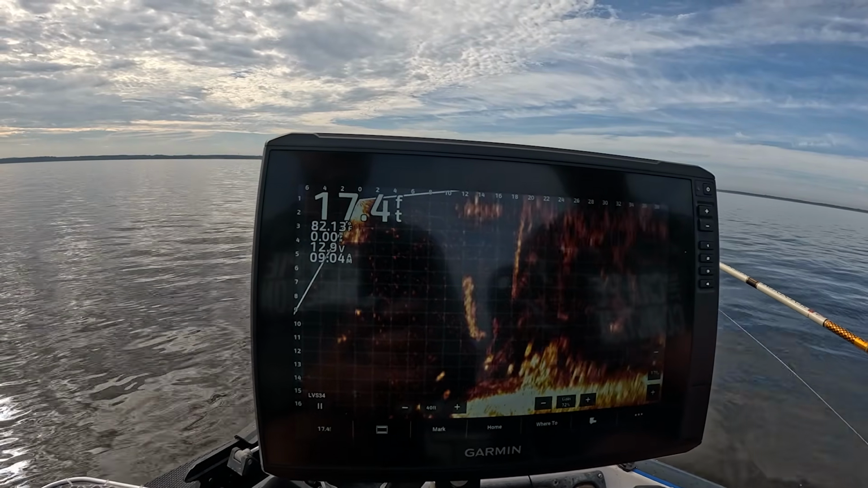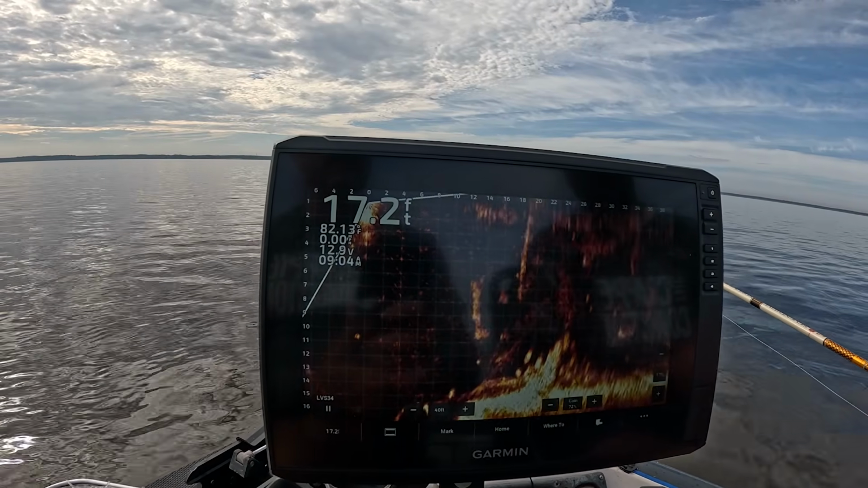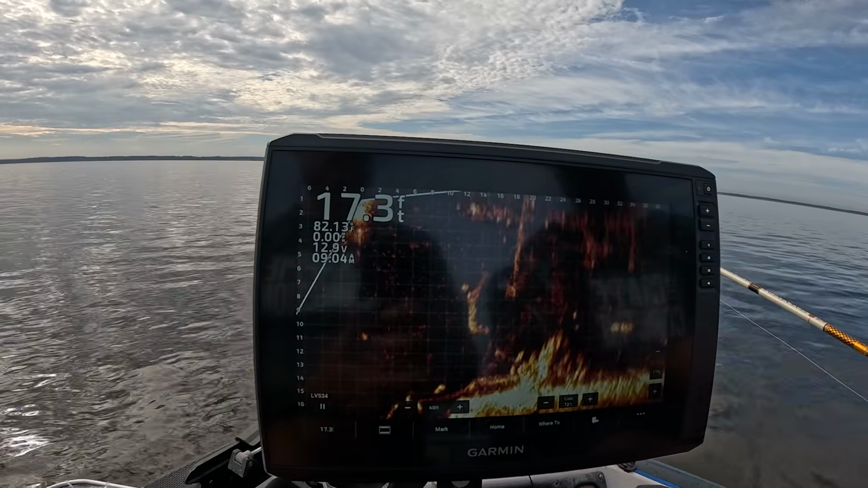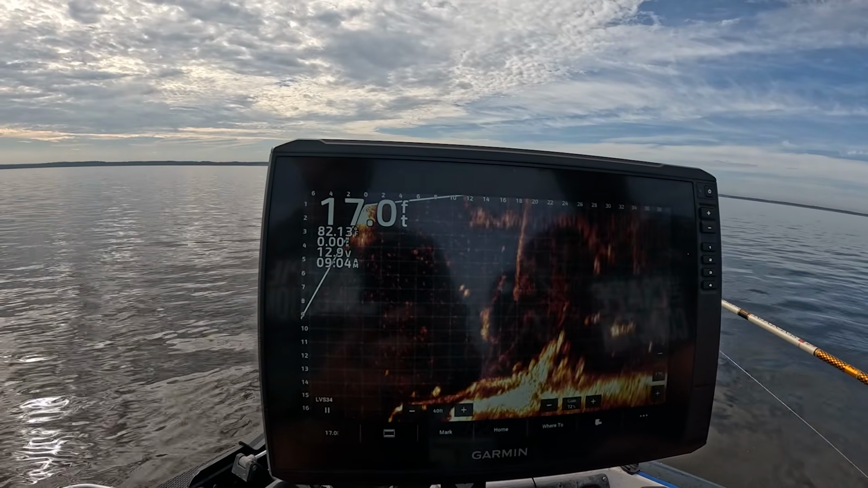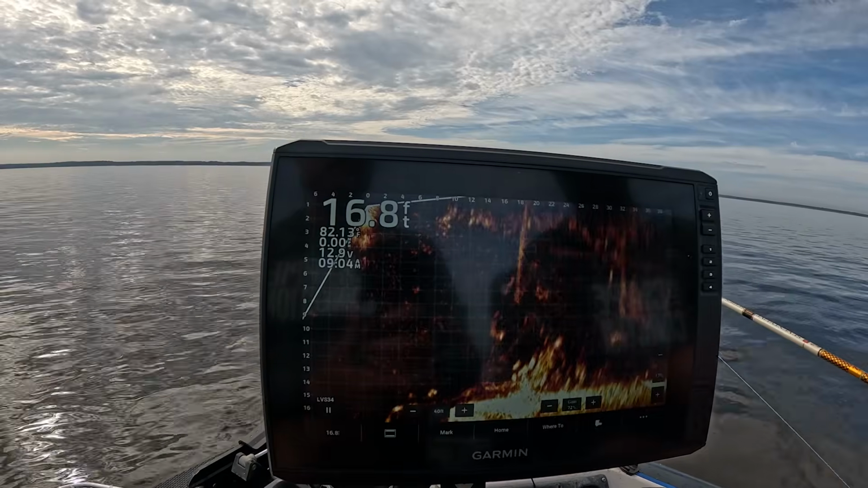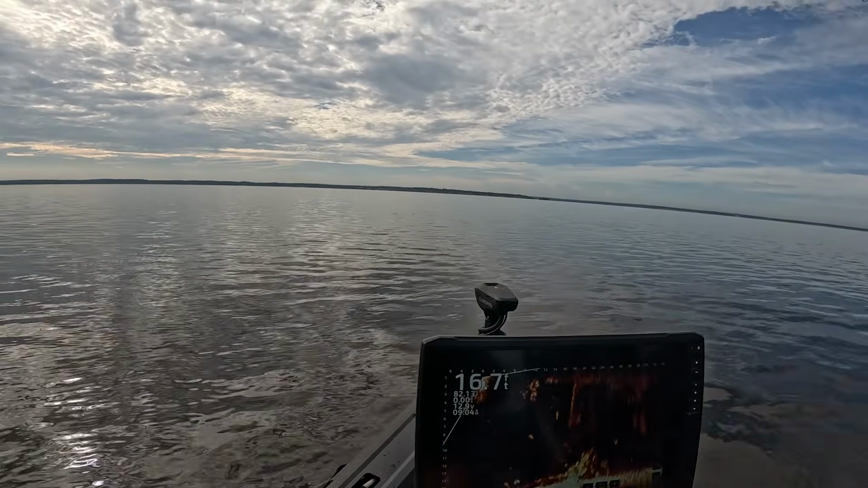I know a lot of guys are thinking about settings and all that, but I'm running all that filter stuff off just so I can see it in real time. Not really there. Fish come up around, look for it. Drop it again. Oh, he got it. I got it. I told you.